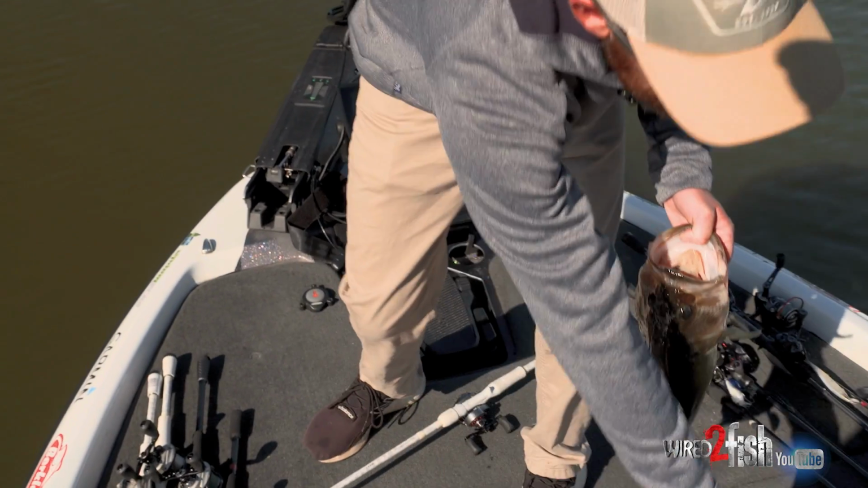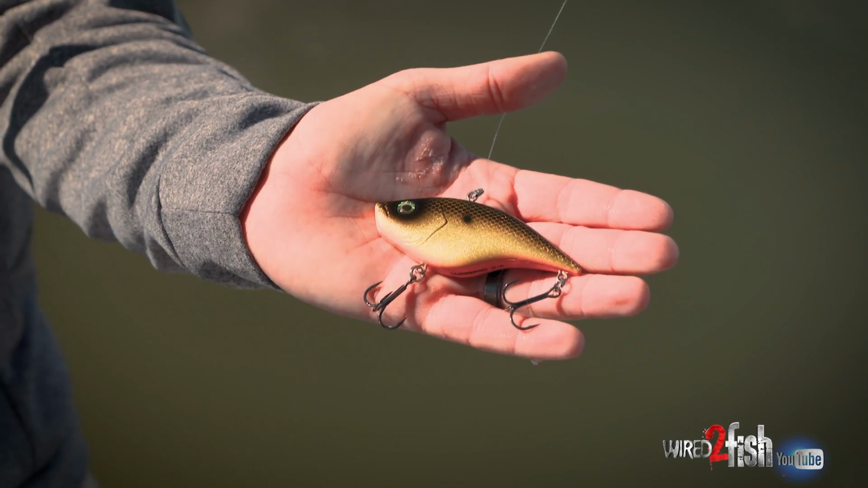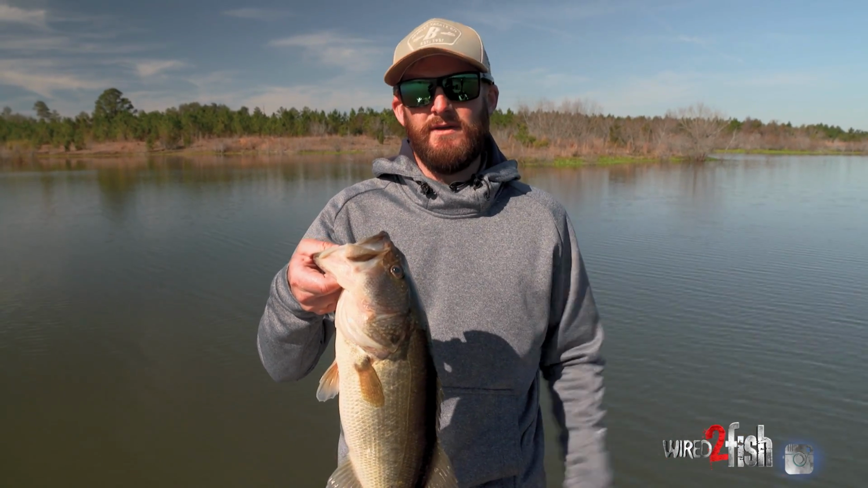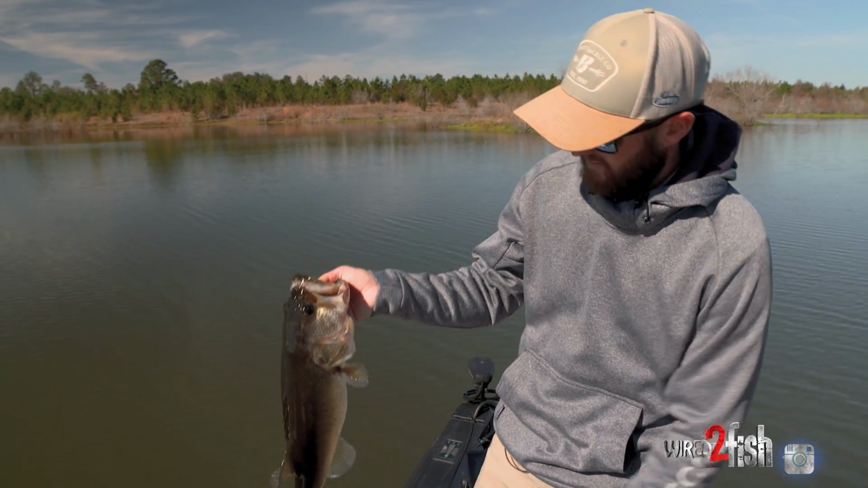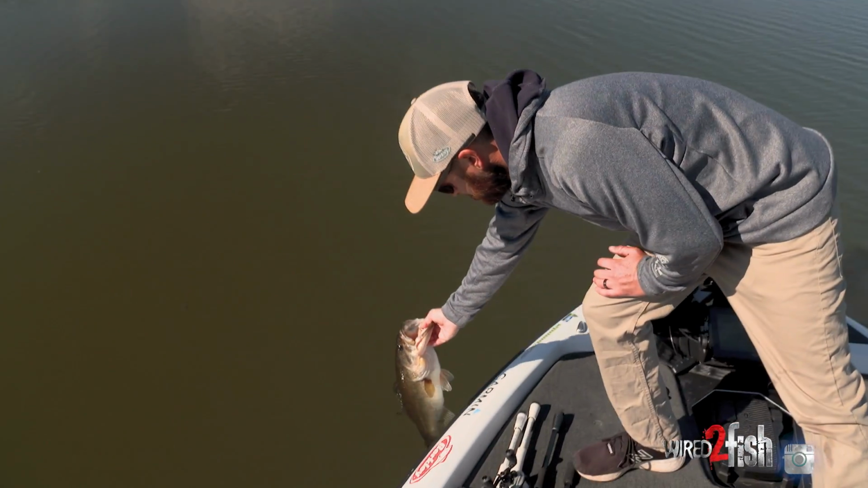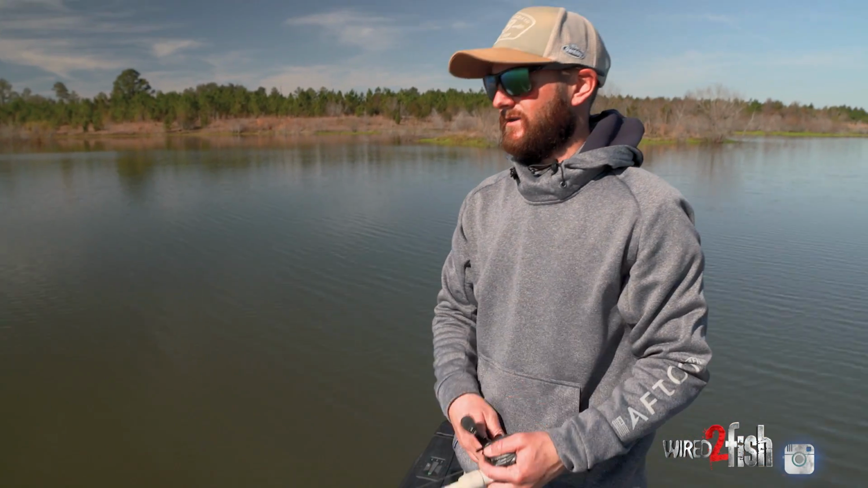All right, guys, so we had a couple bites on the crankbait and they actually missed it. So we switched up to a black and gold 3/4 ounce war pig. Classic Florida color. Classic wintertime bait. Like I said, the water temperature is cold here. It's probably a 4-pounder. And we just made that little switch there just to see if we couldn't get them to fire on something else.